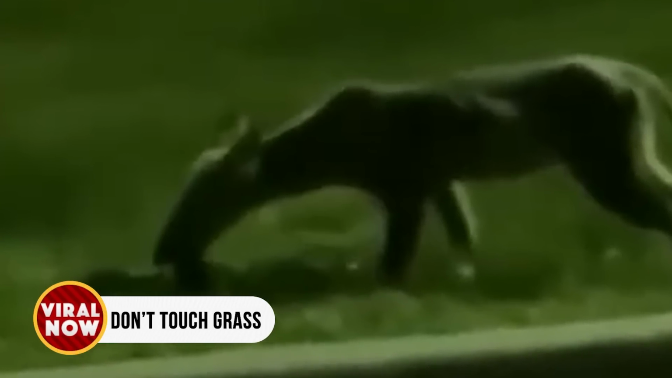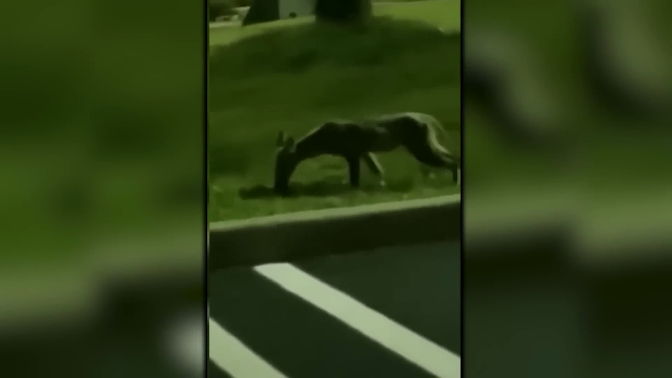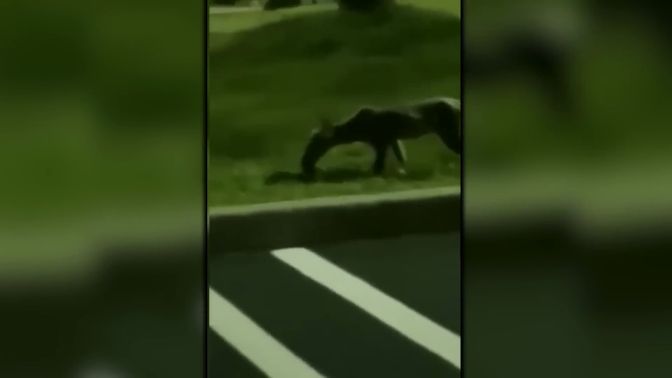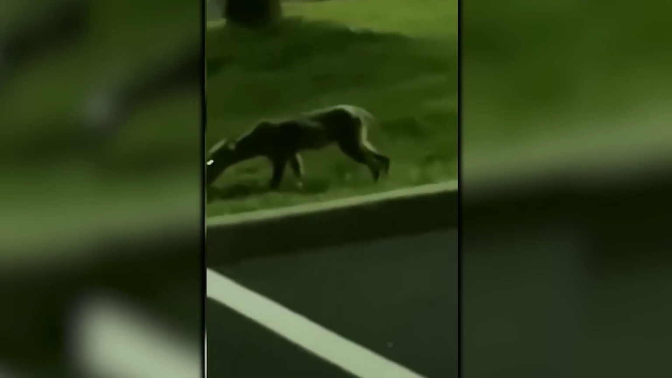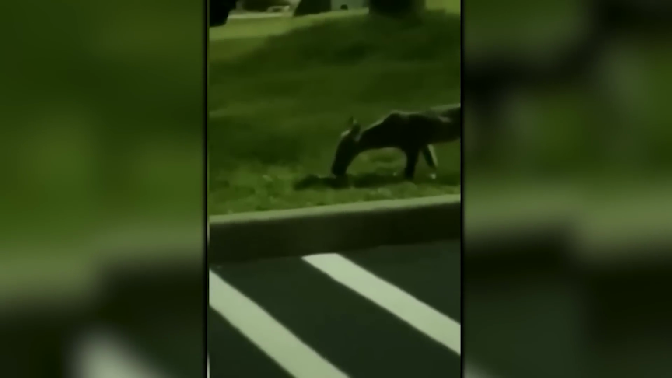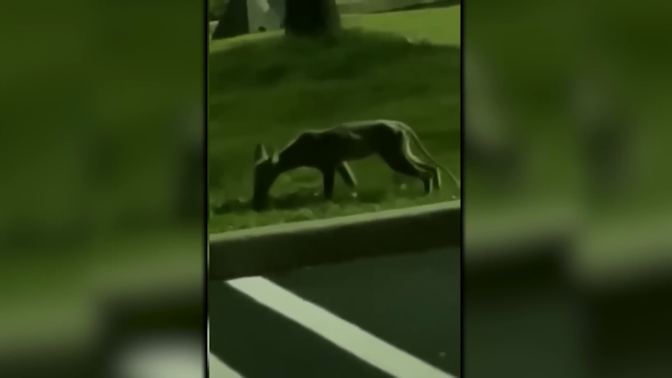Don't touch grass. A new viral video has sparked widespread intrigue and a fair bit of fear after capturing something strange and unsettling in someone's backyard. The creature, skinny and eerily out of place, moved in a way that sent chills down spines. Its appearance and behavior were uncannily similar to the legendary chupacabra, the infamous goat-sucker of folklore. The footage shows the creature lurking near the edge of the property. Without scientific analysis, it's impossible to say for sure what the creature is. But this backyard encounter has left viewers thoroughly spooked.